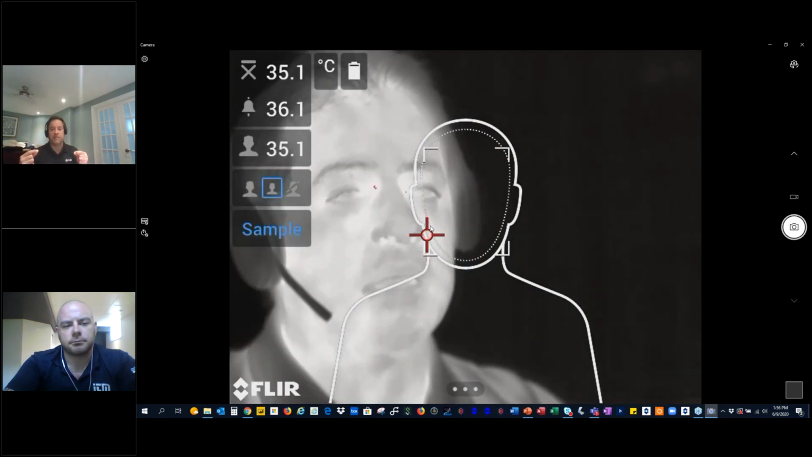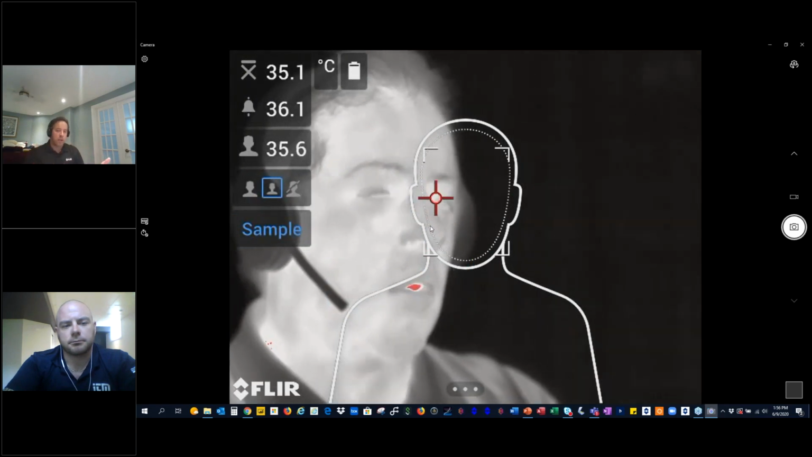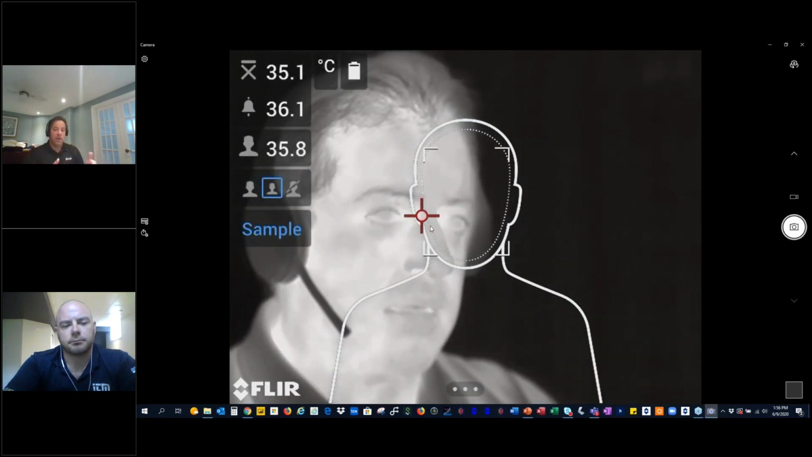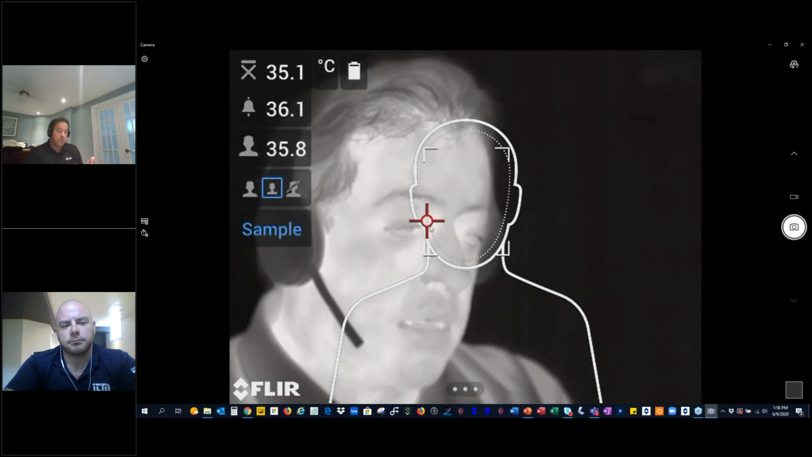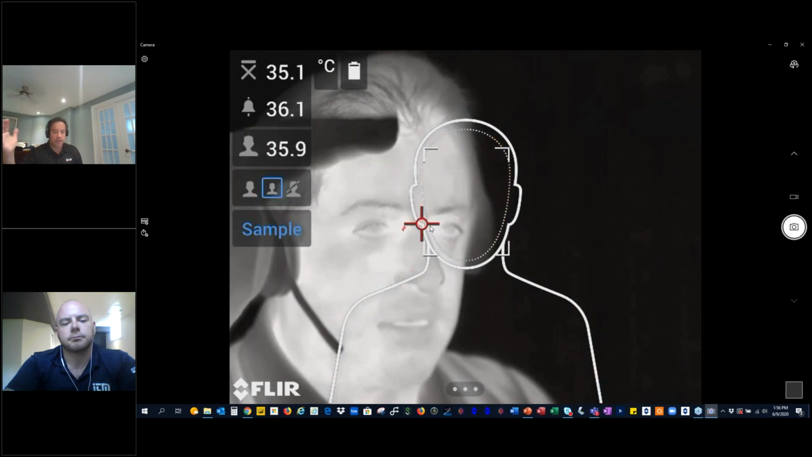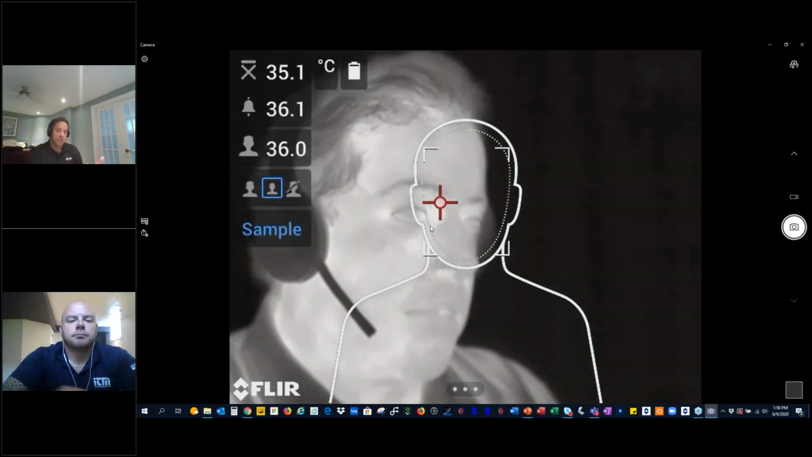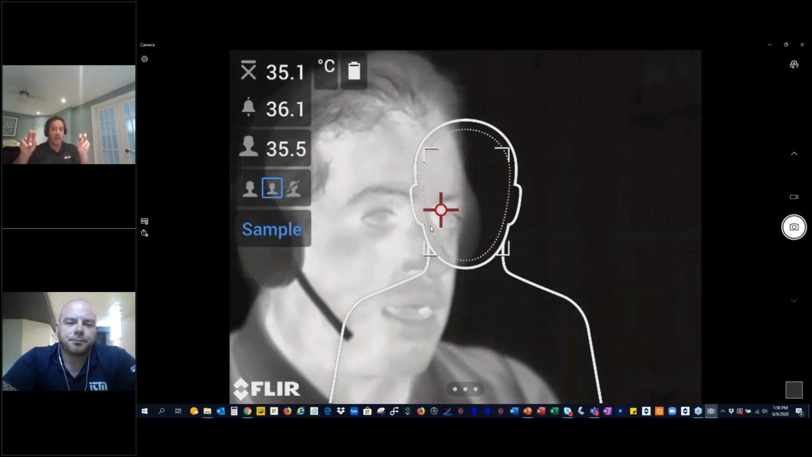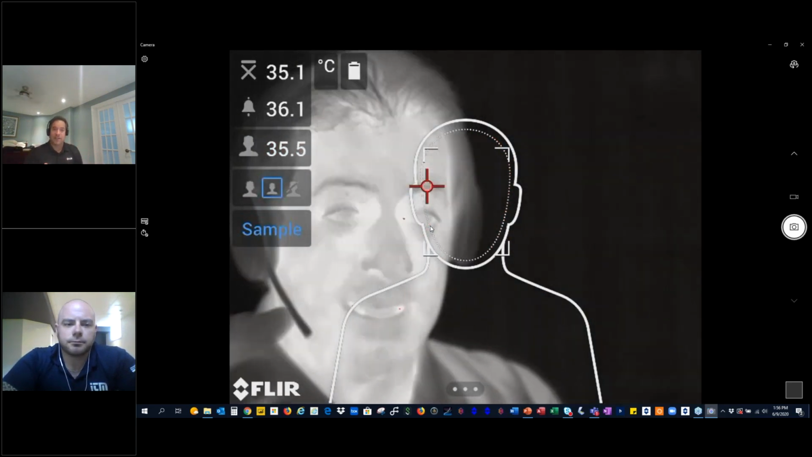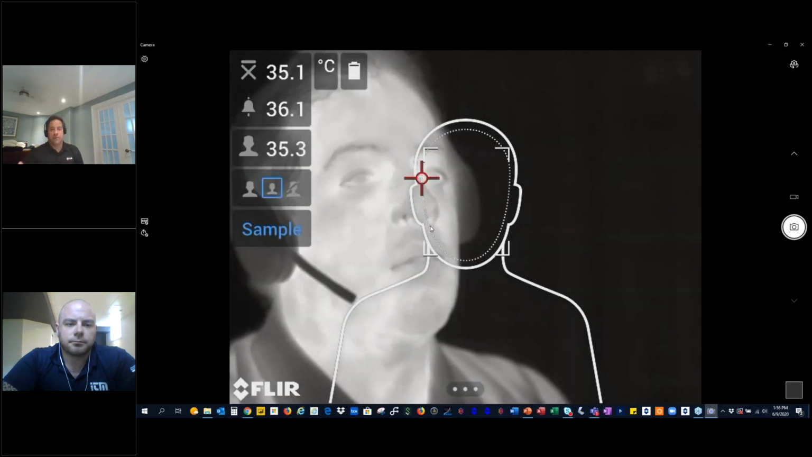You just want to update it. If your crowd is coming in from a cold parking lot, let's say it's cold outside today, that means the person who might have a fever is potentially not at the 38 degrees or whatever the set standard temperature would be for a fever, which means you might miss that person. To reduce the risk of a false negative, meaning a person who has a fever but you didn't have the right settings, you average out.